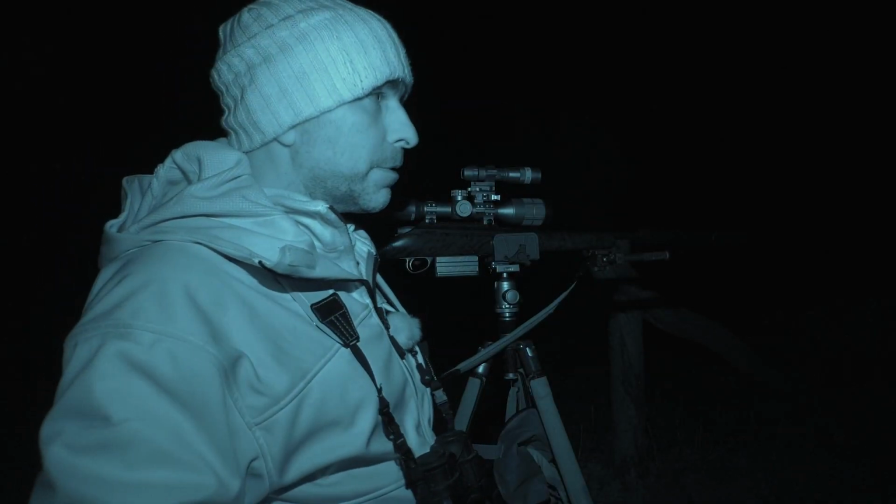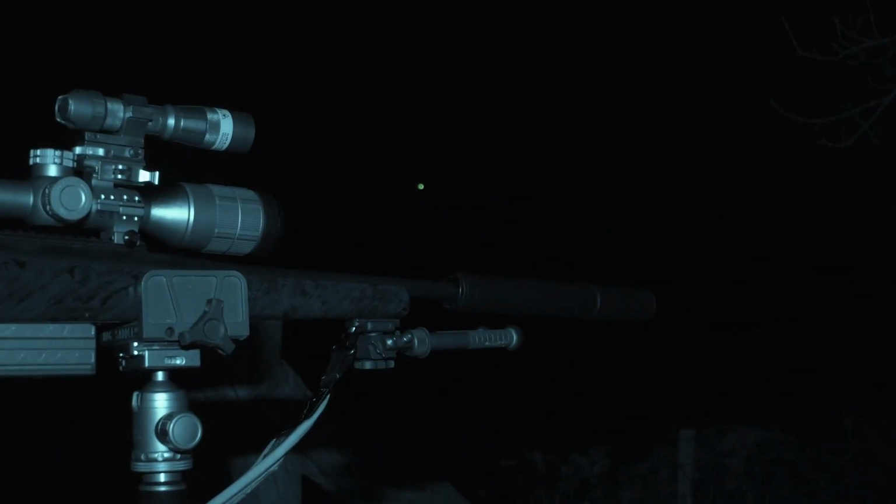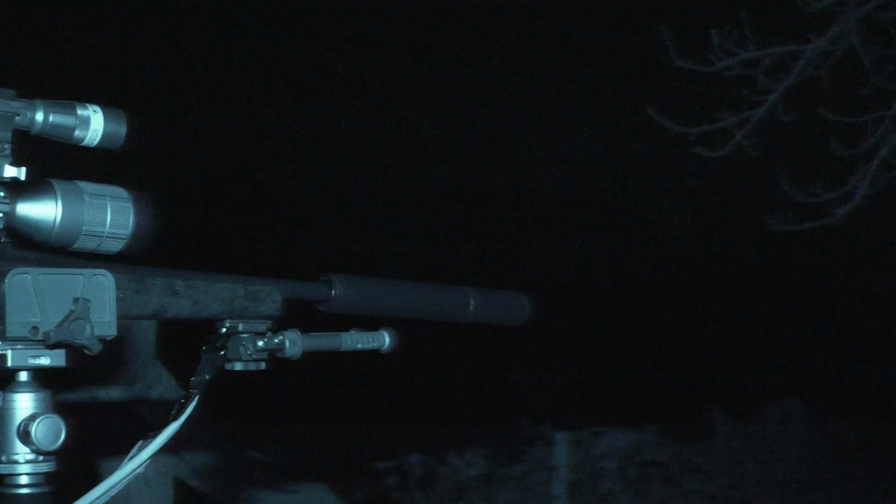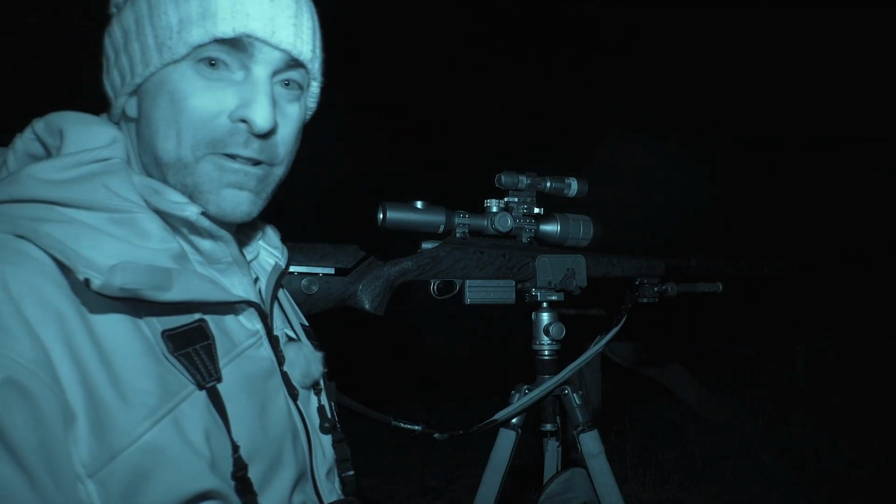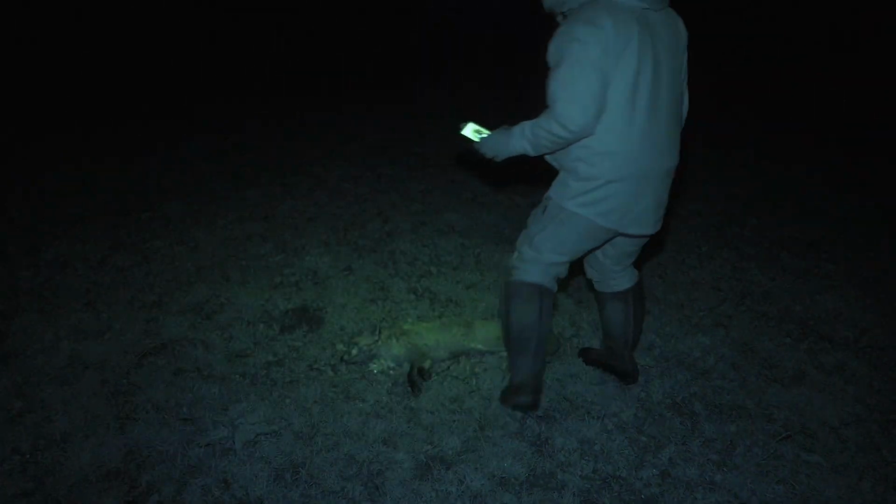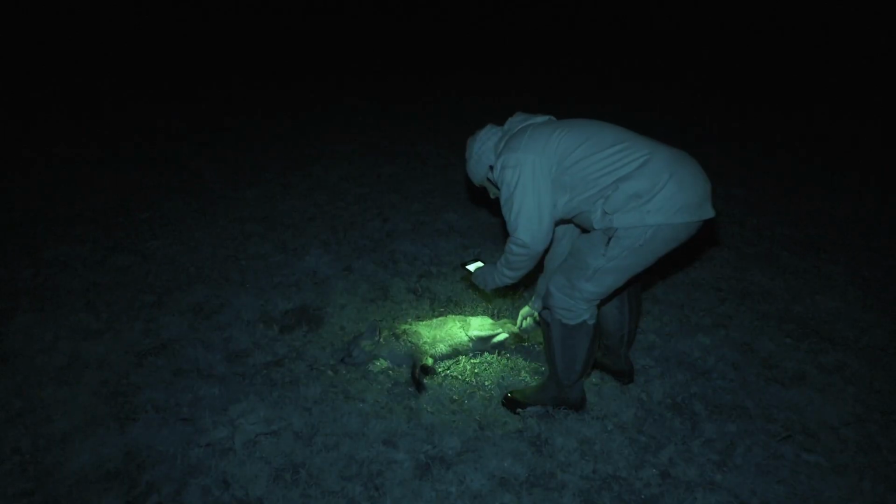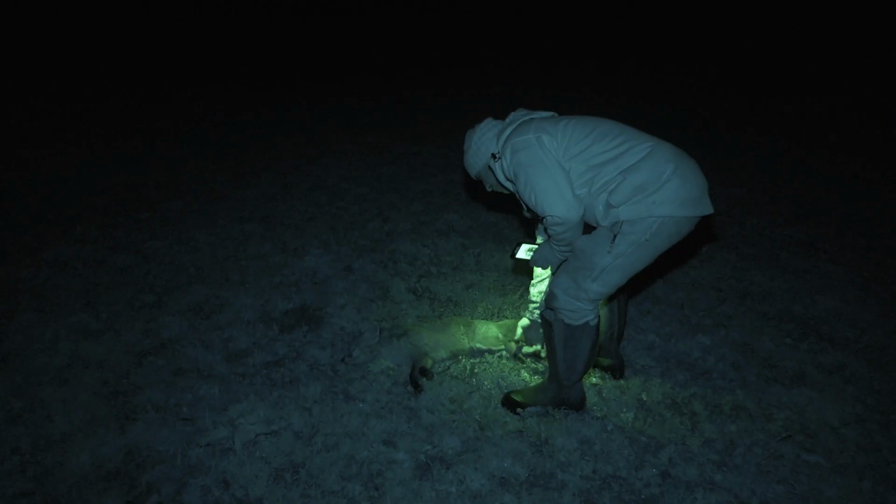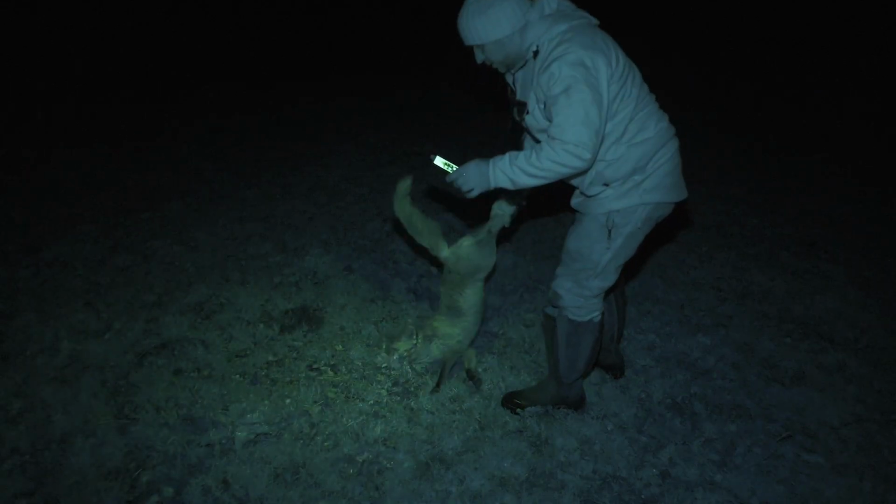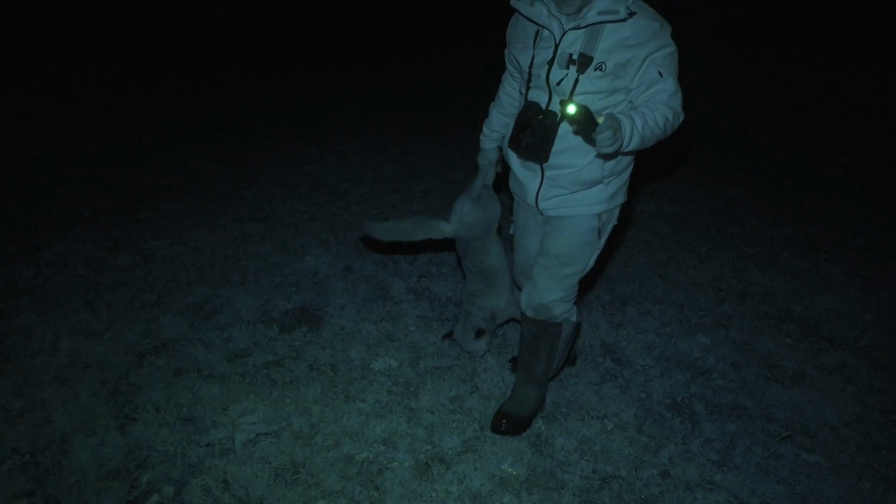Right, let's go and pick up this lot. Well, that was pretty cool to catch. Must have been the slowest shooting star ever. That's a good fox, that. Dog fox. Big boy. Good.